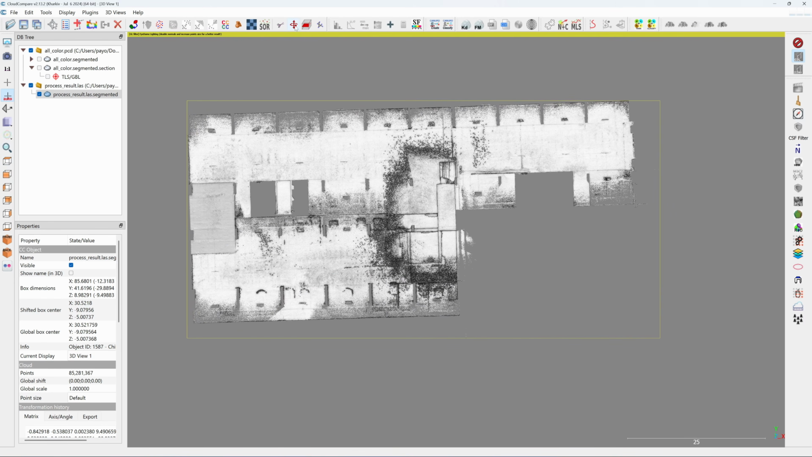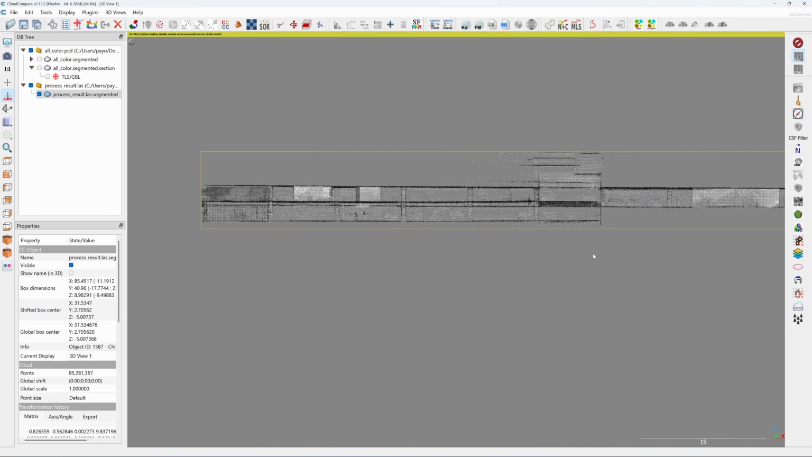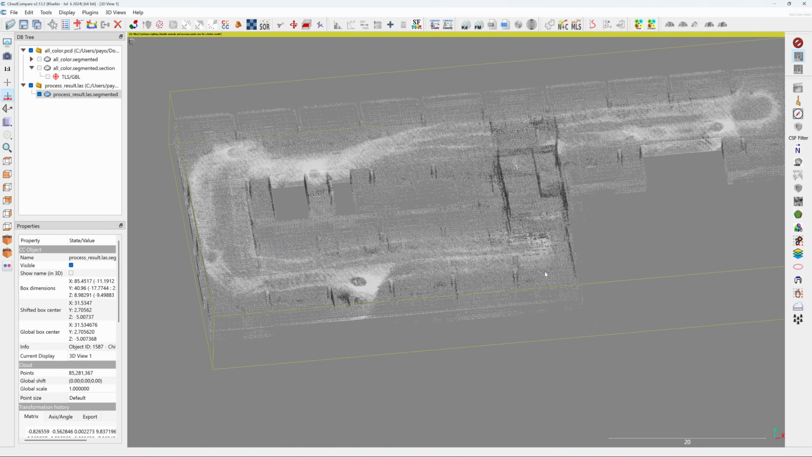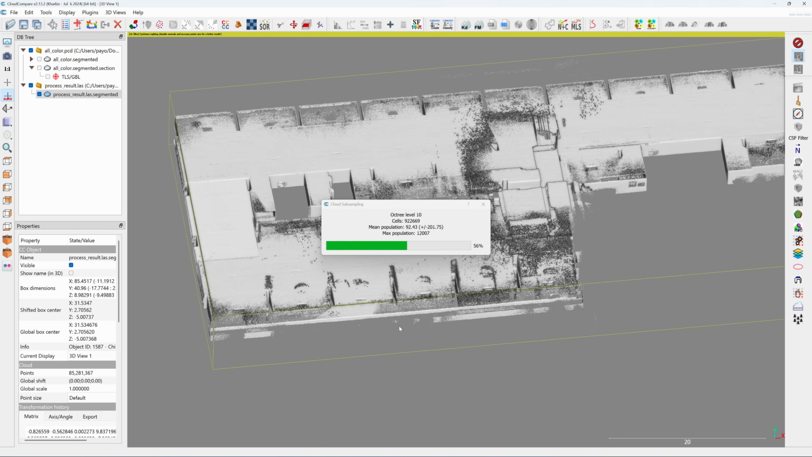I'm going to rotate it in the z-axis. Okay, click on the check mark. Now it's level, but you see here, you're not going to be able to use this in CAD. It's too many point clouds. Right, so what I do next, I'm going to reduce the number of point clouds to only 25% of this. So I choose this command, subsample point cloud. I like Octree. Let's try with number 10, 11 or 12.